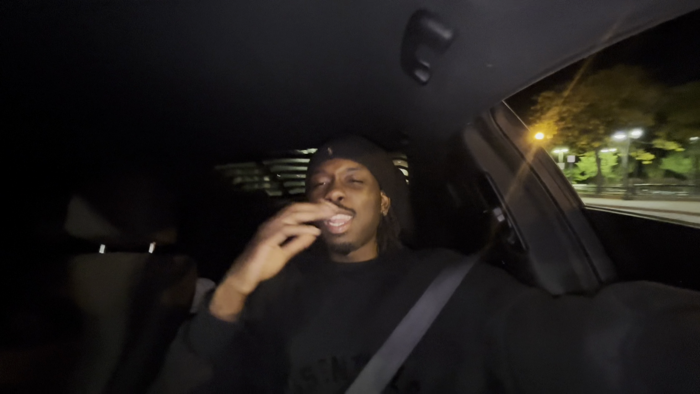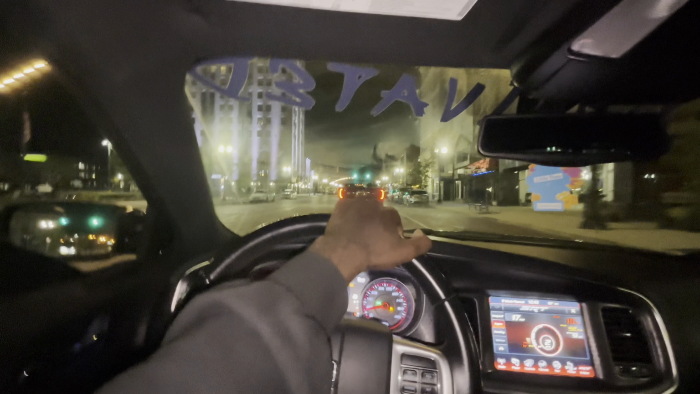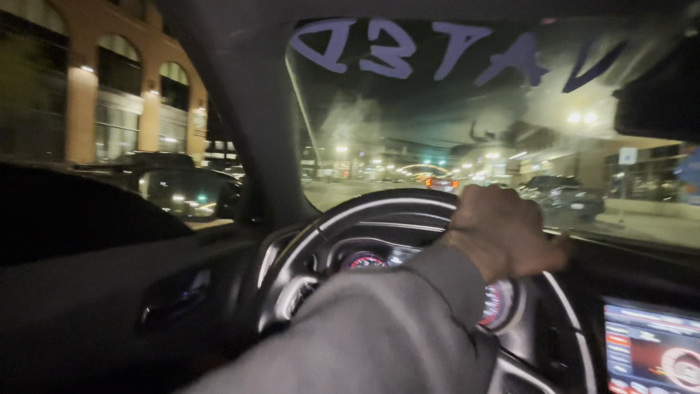On the nights, damn, that light bright as fuck. But on the nights when it's slapping, it be looking cool, like it be cars and stuff. And I think it's an old guy, bro. Damn. Damn, that's a Cat. See, told y'all it be fast stuff out here.